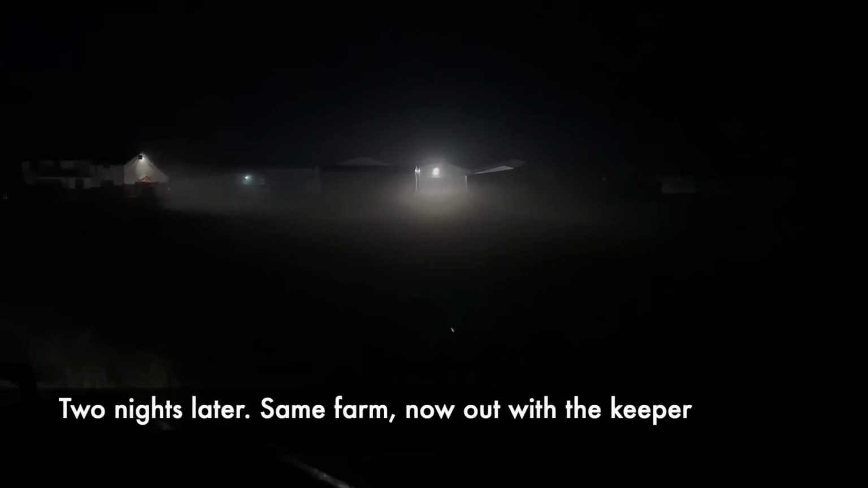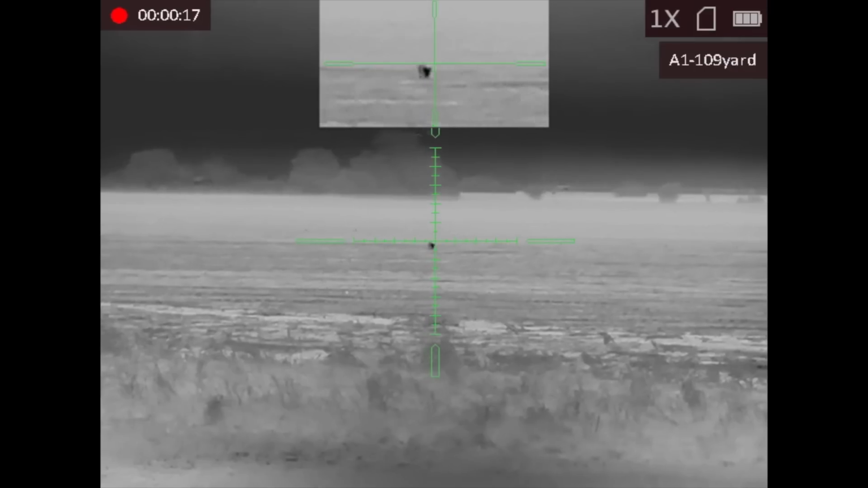Just coming onto the farm now, and as you can see, it's a bit misty. I've got my red torch on here, look. See that? But the good thing when you come out with thermal is it will cut through all that, so we ain't got to worry too much.